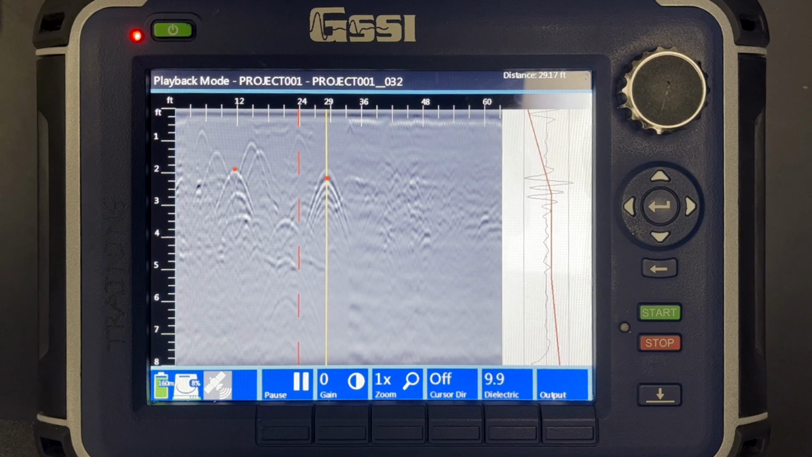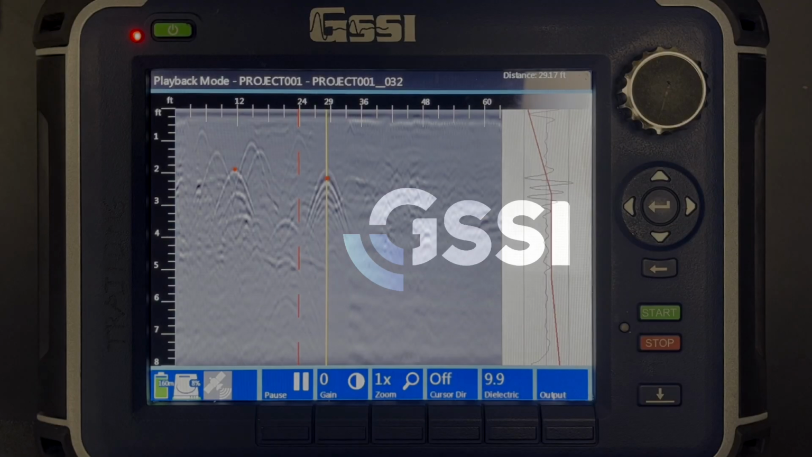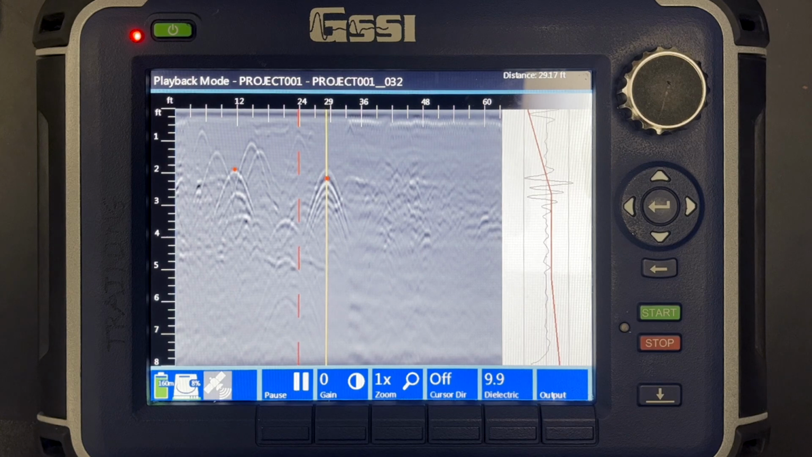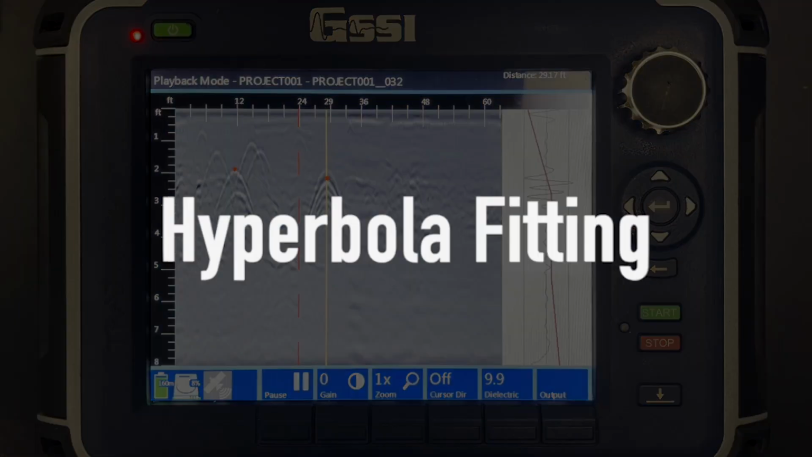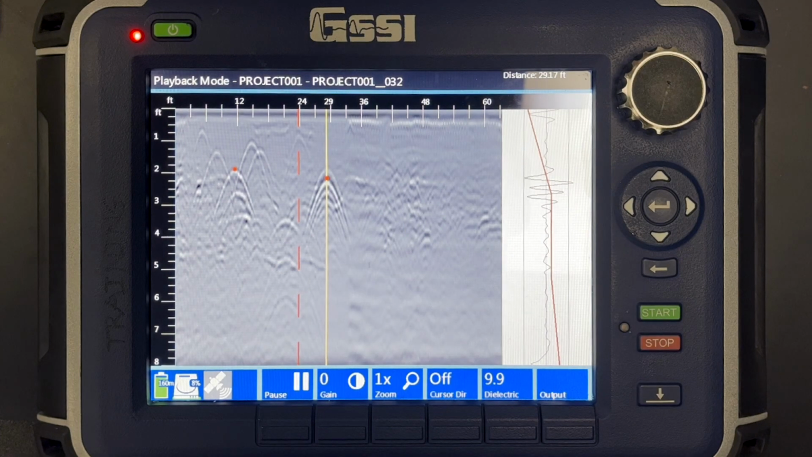Today I'm going to show you how to adjust your dielectric. By adjusting your dielectric, you're going to get a more accurate depth for the features you're interested in. The first tool I'm going to show you how to use is called the Hyperbola fitting tool. This can be used to get a great ballpark estimate of the dielectric of the material that you're scanning through.